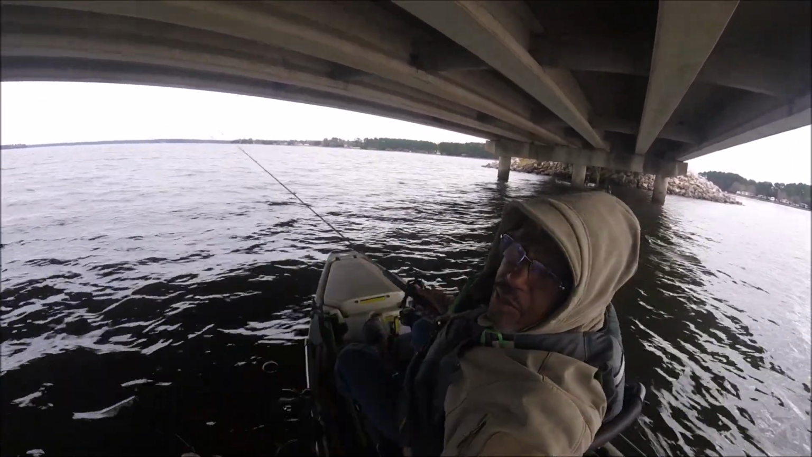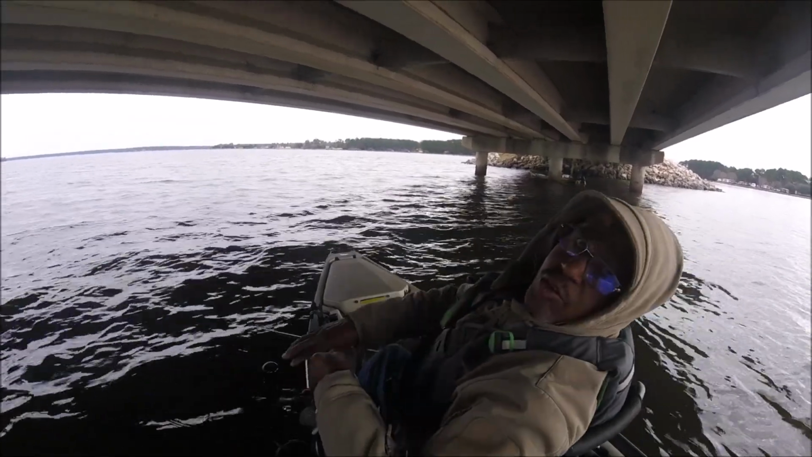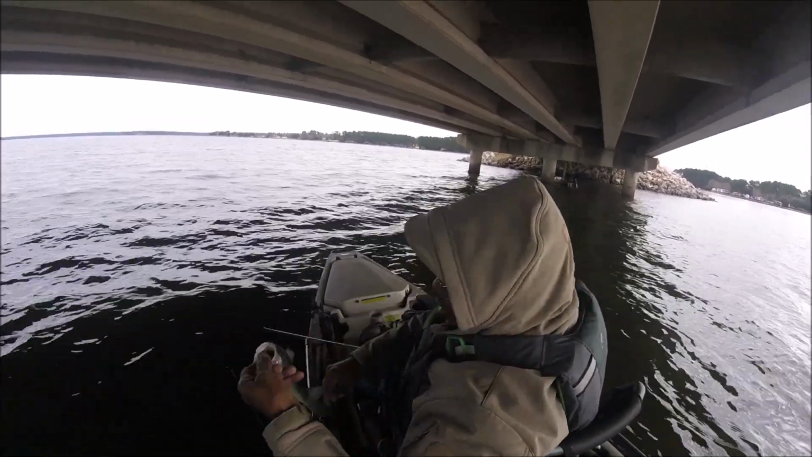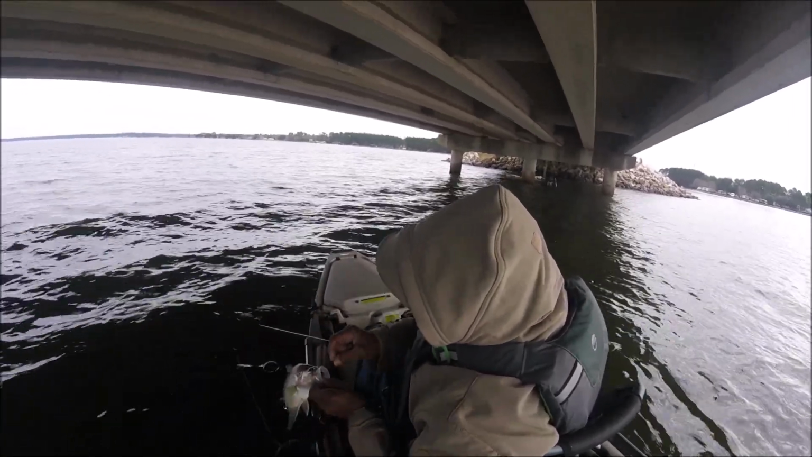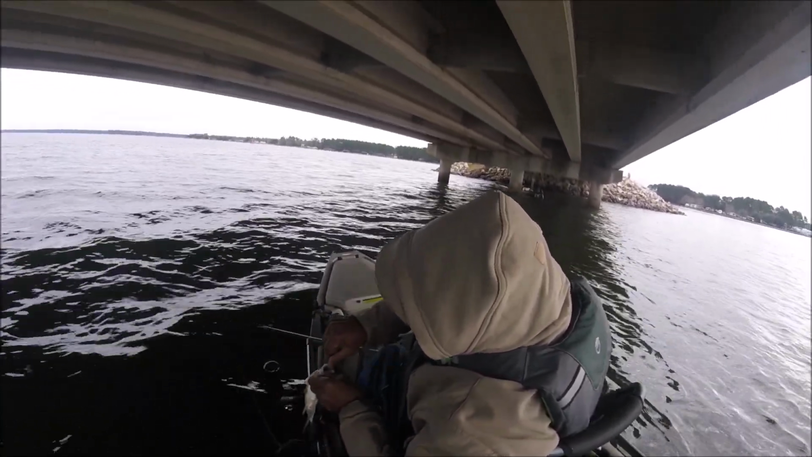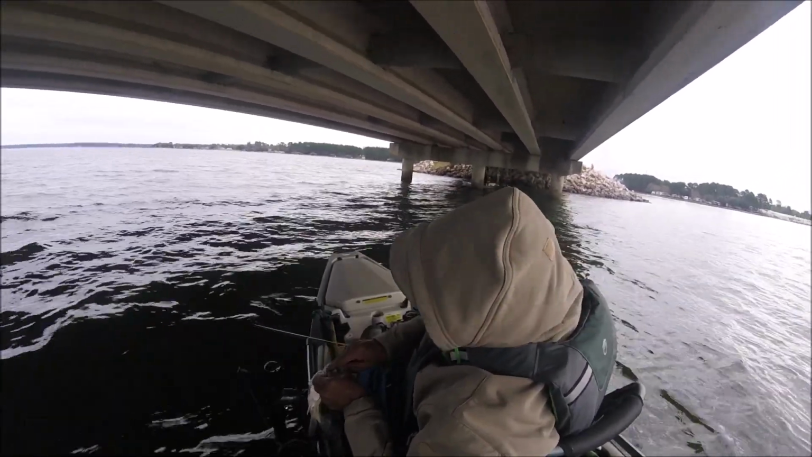I couldn't get them to bite the regular chartreuse and black. I put a chartreuse and black creature bait on there. As soon as I drop it. Stick 'em, ha ha ha, stick 'em. I left that brush pile alone for a few minutes and came back to it.